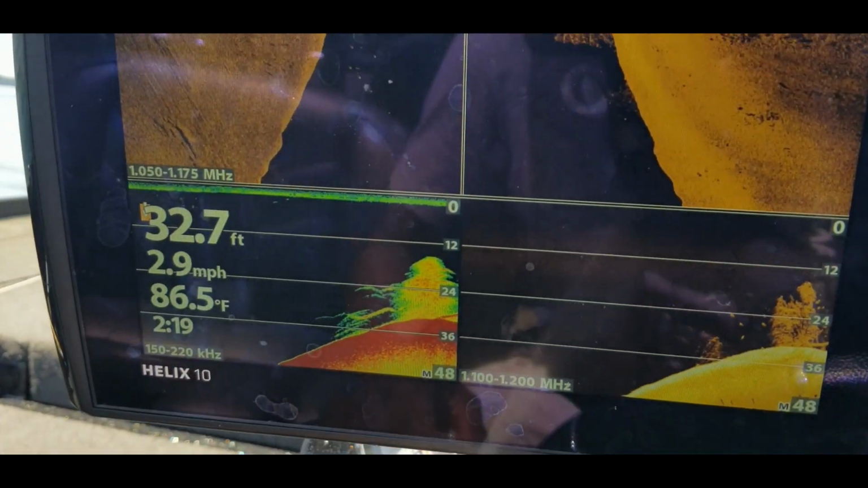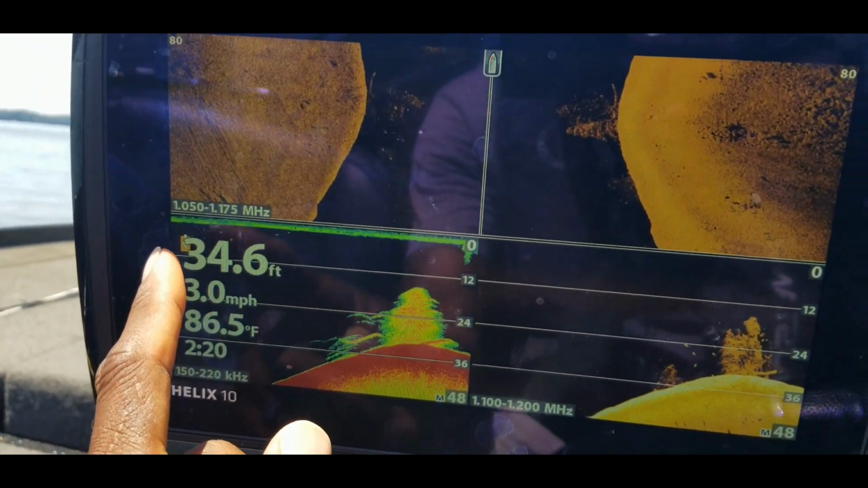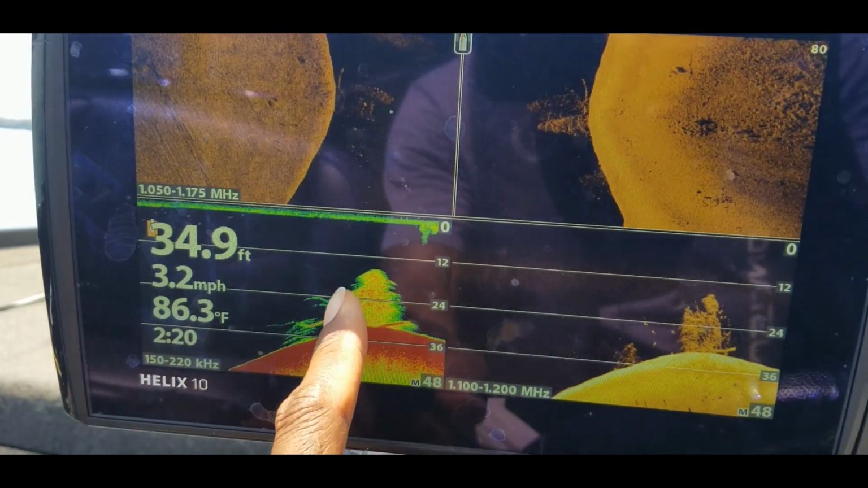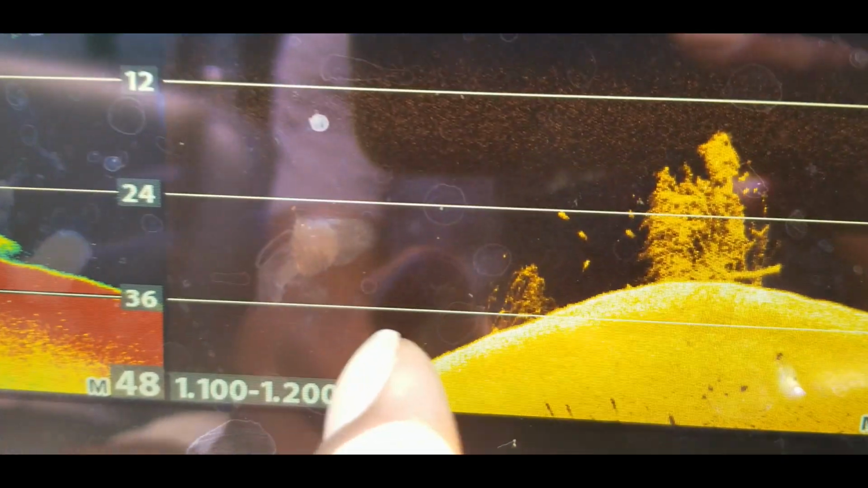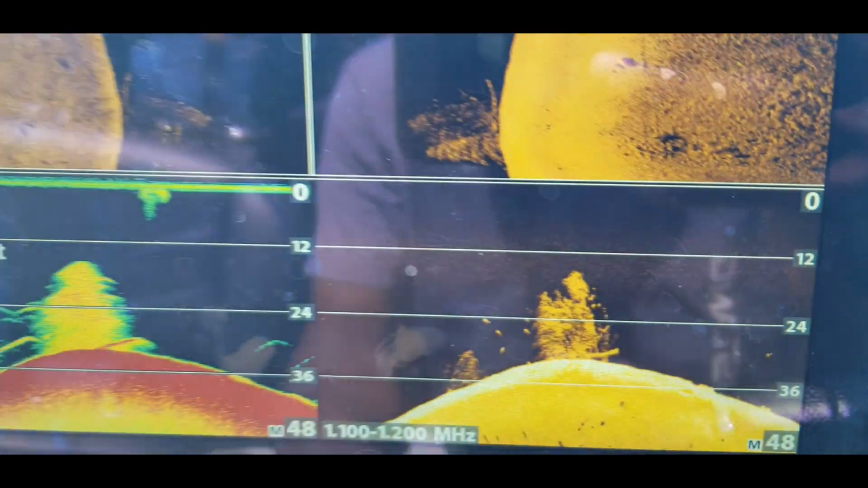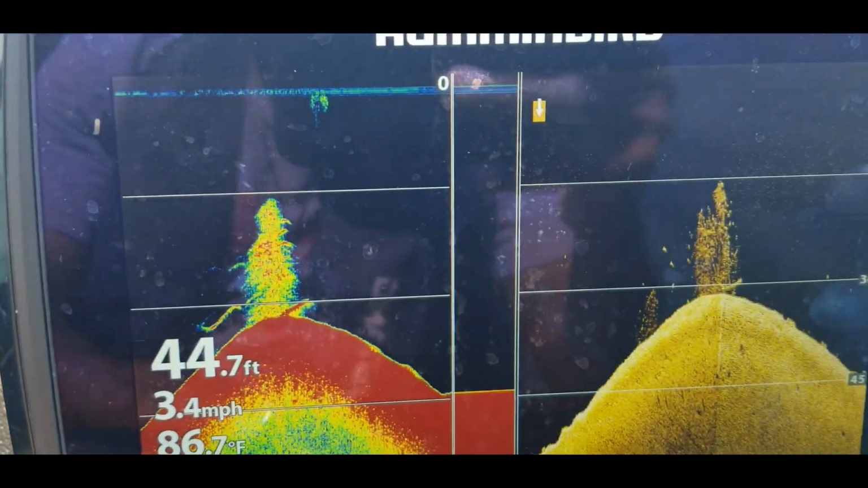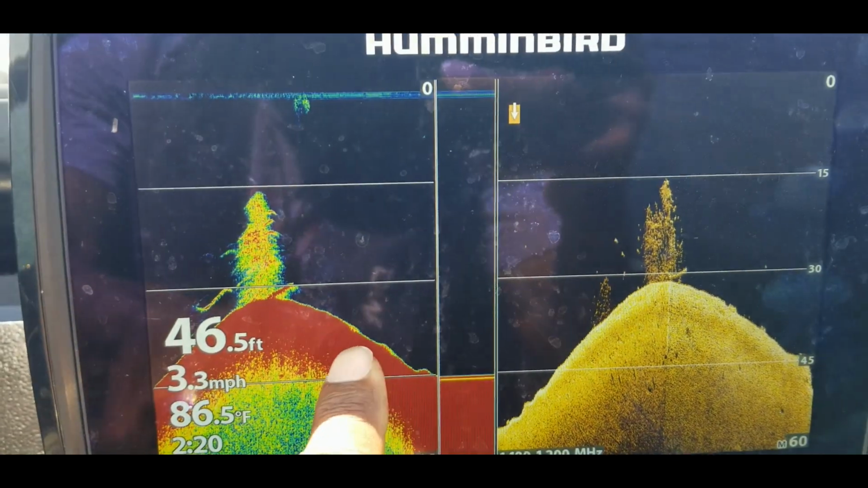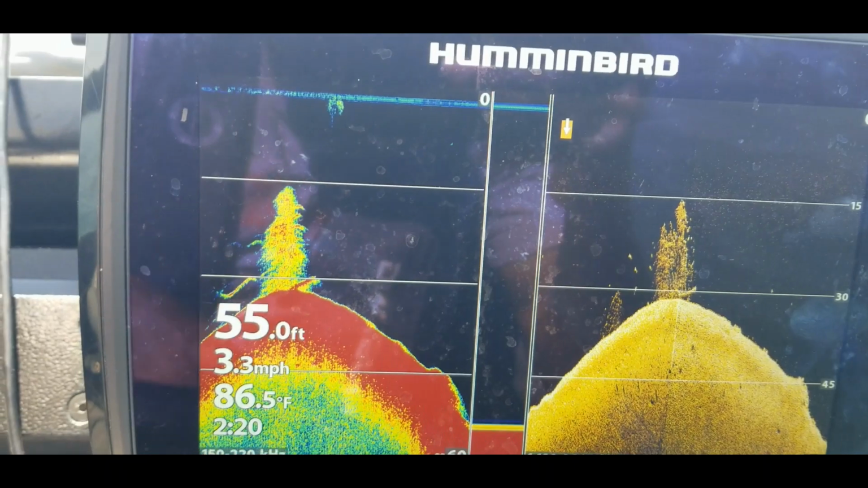All right, still out here doing some scanning for you guys, sitting in about 33 feet of water. Came across another spot. Look at that right there, nice brush pile. You can count these fish in there, guys. Let me zoom in on that for you. 1, 2, 3, 4, 5, 6. You can see them on this side, so they're in and outside of that brush pile. You saw it right there on side scan, and have this other one over here on sonar and down scan also, just to give you guys another view.